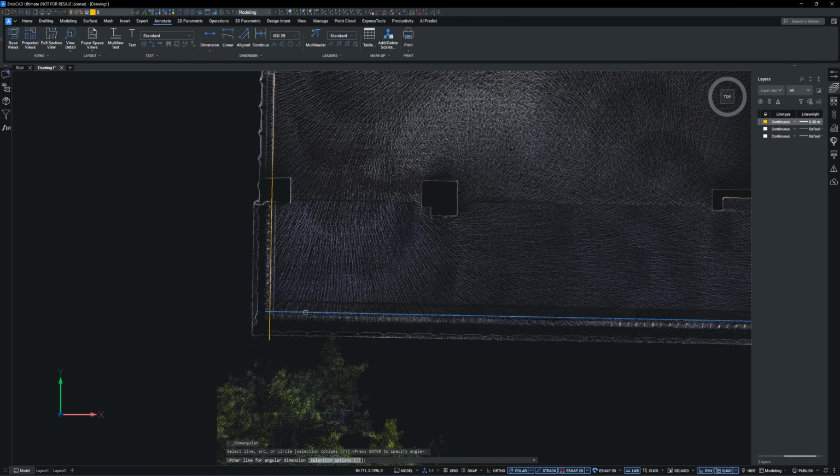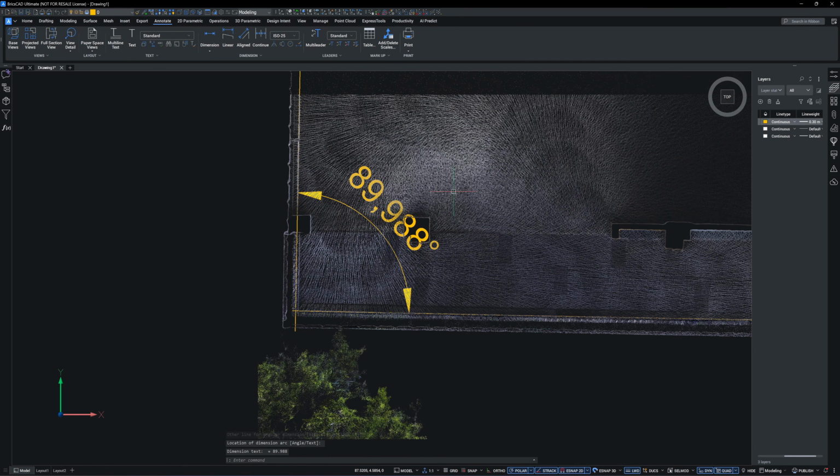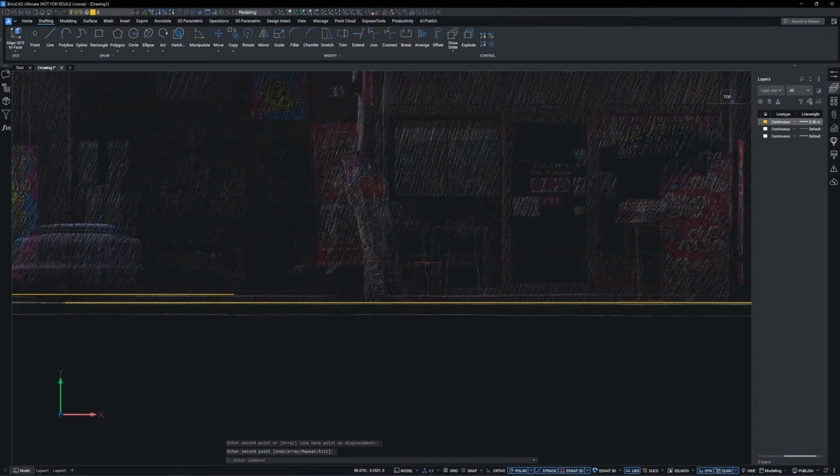When I measure the orthogonal of this concrete slab, it reads 89.988 degrees, only 0.012 degrees from a perfect right angle. The second and first floors are also perfectly level with no detectable deviation. The overall colorized point cloud quality is outstanding, low noise with sharp corners.